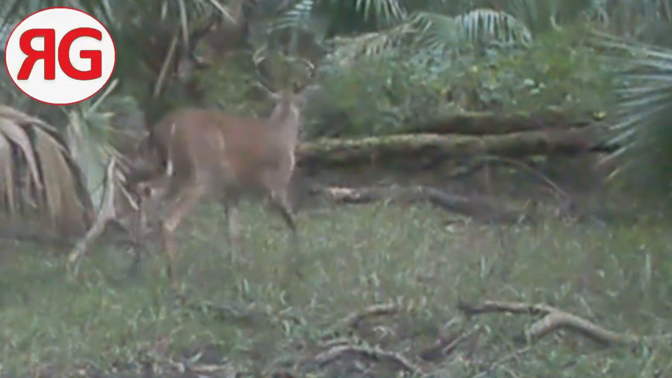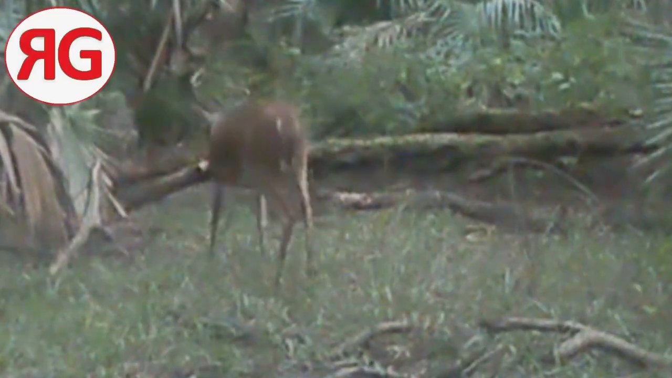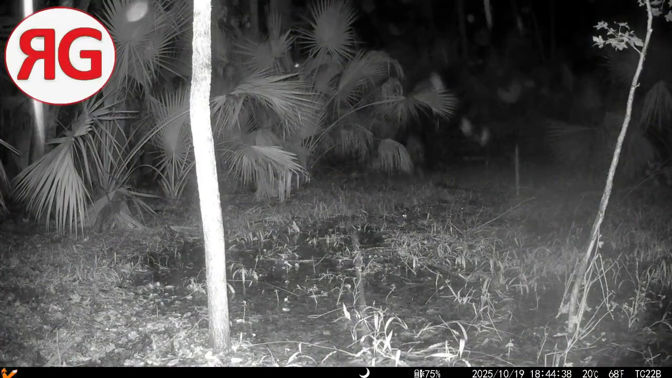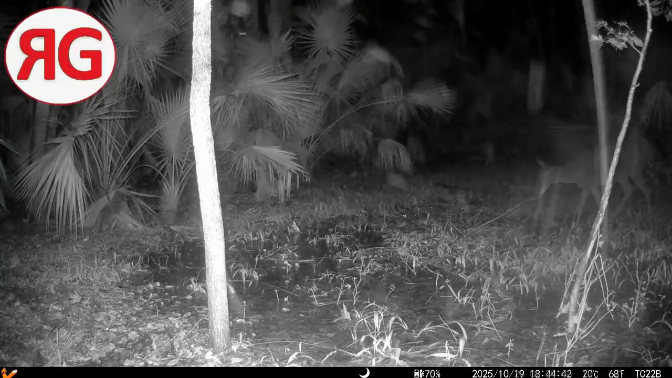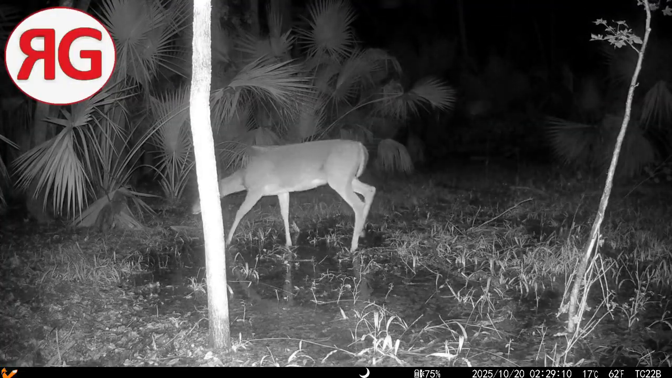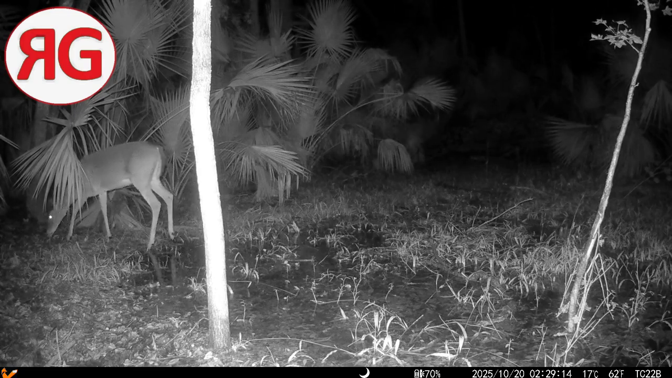Anyway, this is a place where when it rains, it pours, man. And this next clip coming up, it's going to be raining, so pay attention. Yeah, that's some serious rain there. Here's another deer wandering through the water that is accumulating there. A lot of standing water.